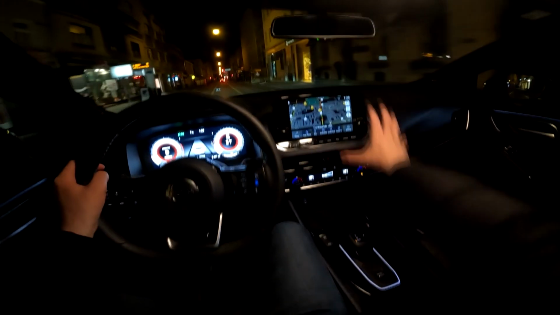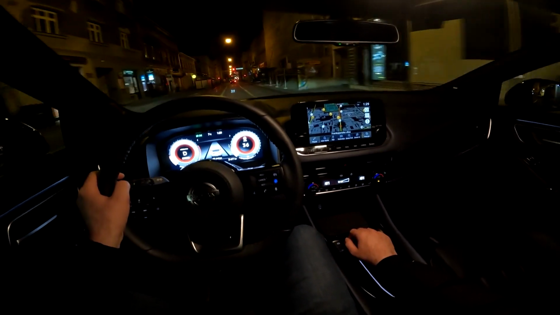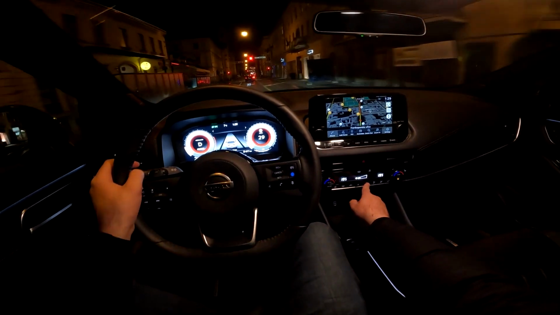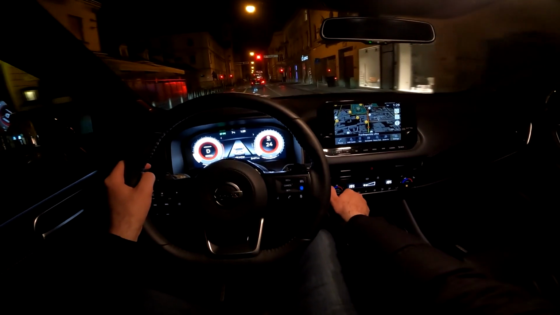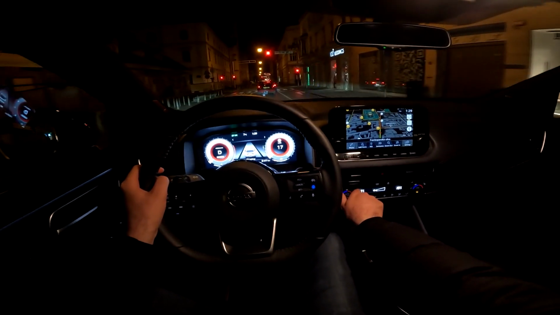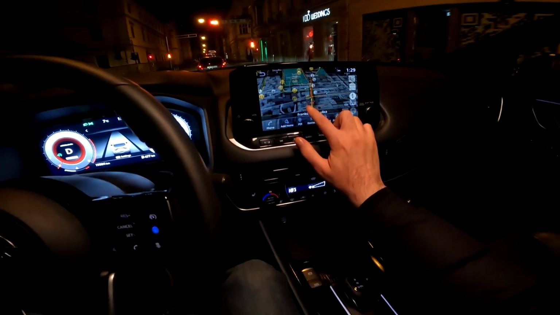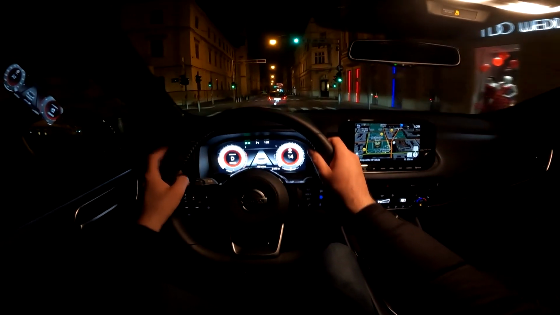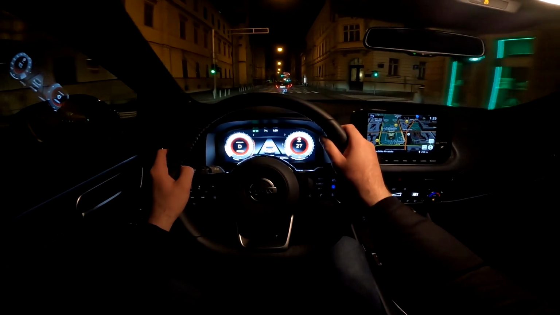And the layout is really nice actually, and user-friendly, I would say, because you have the switches here for the AC. You control the temperature by the classic knobs. We have the nice navigation with the 3D shape of the buildings. I will show you that in a moment.